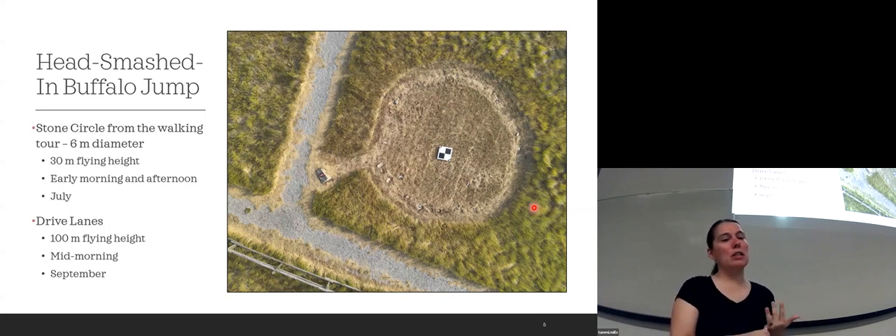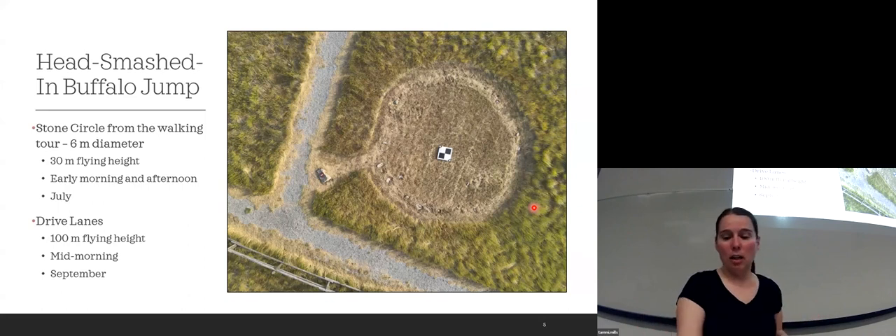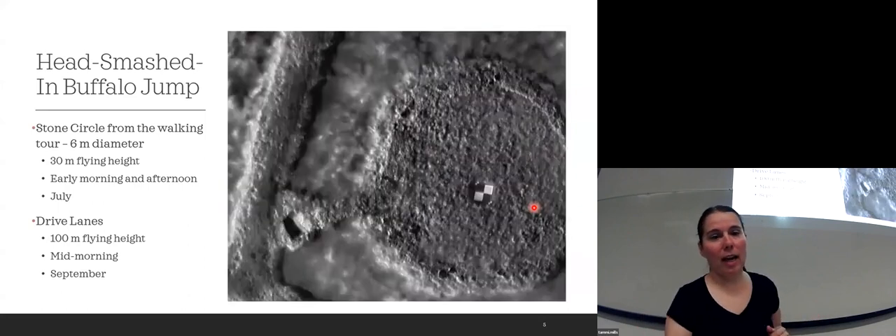So we took images in the early morning and the early afternoon in July to hopefully get a little bit of a contrast between the absorbing of the sun's energy and then the emitting of the sun's energy. So let's take a look at some of this.